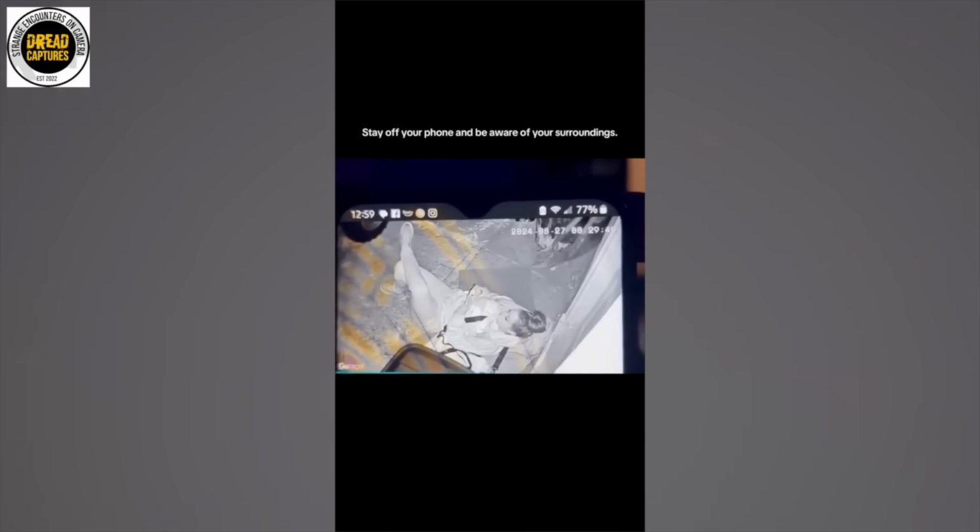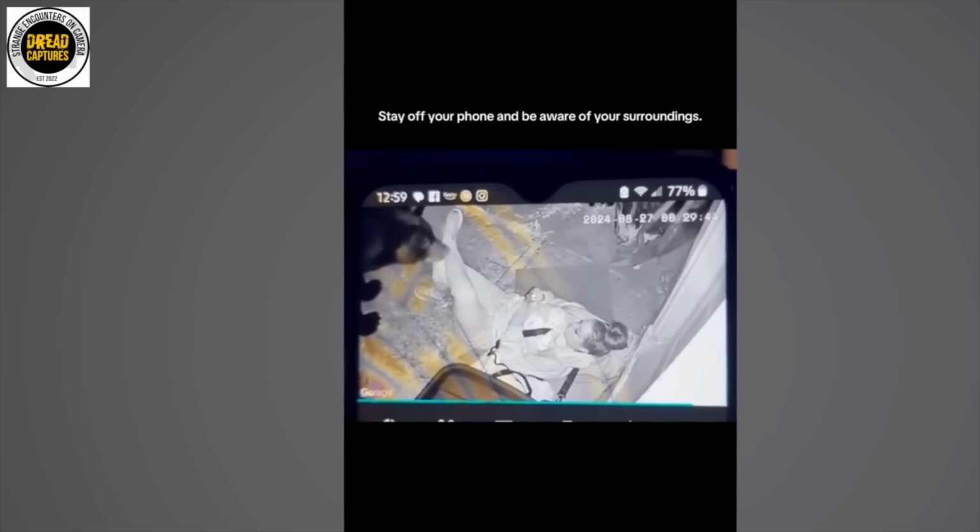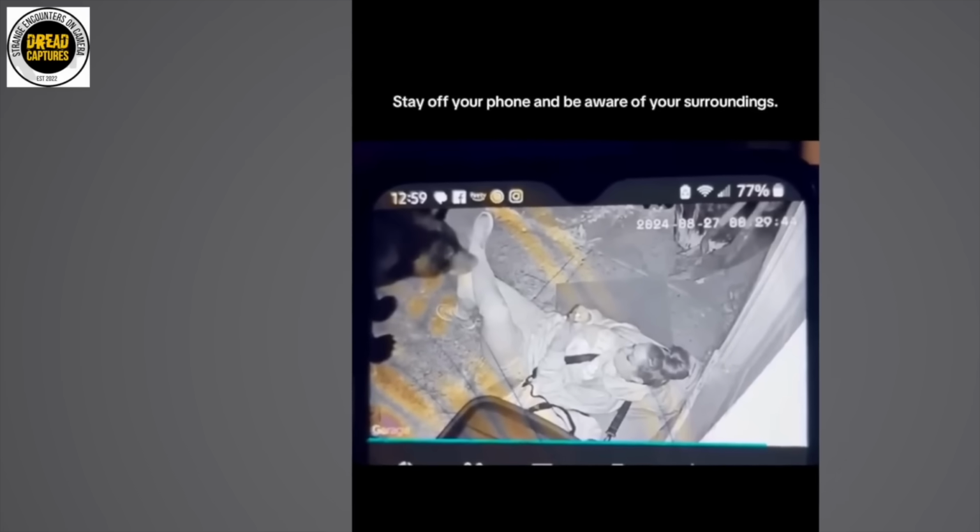She's so engrossed in her phone. I mean, look, the bear goes up to her, sniffs her. The bear had to have made contact with her. I wonder, do you think she just thinks it's a dog?